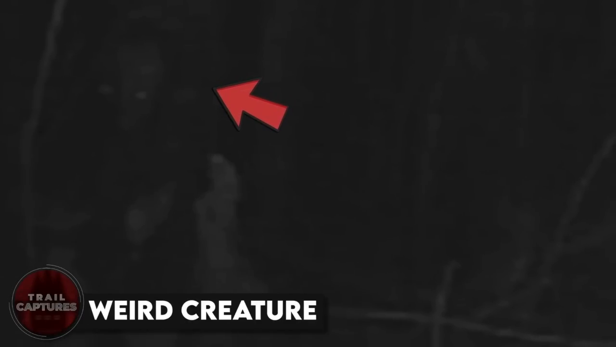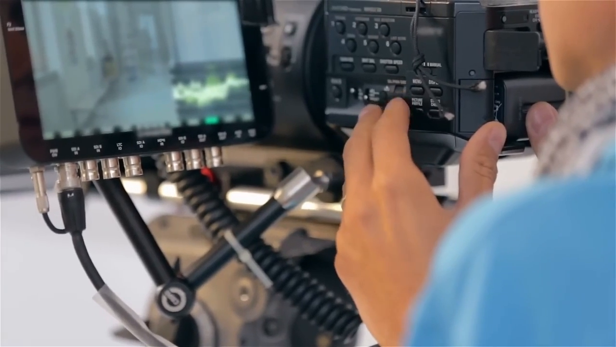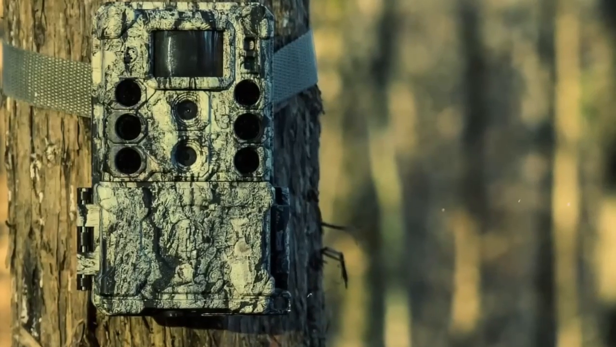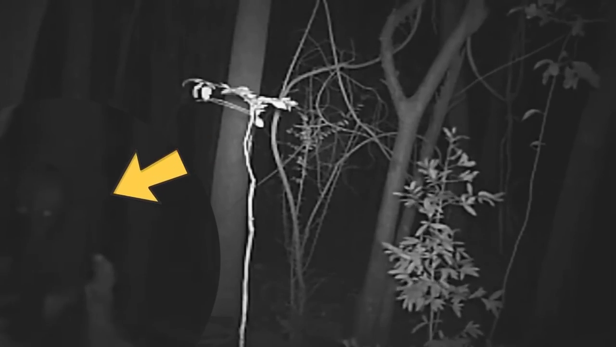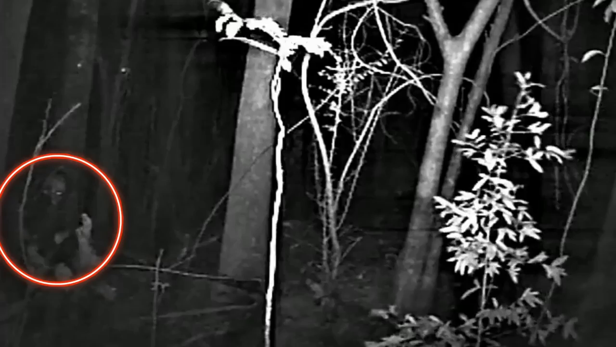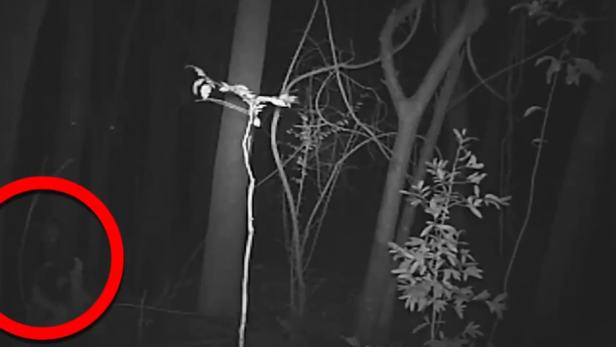Weird creature. In January 2013, a man reviewing footage from a trail camera left in the woods for several days made a disturbing discovery. He described the figure captured in the footage as an alien, although others speculate it may be a ghost or an unidentified creature. Initially, the figure appeared to be a distorted bush or an animal, but upon closer inspection, its unnaturally smooth movements and direct stare at the camera indicated that it was something abnormal. The figure resembled a woman, but with disproportionately large, flashing eyes and flowing hair. What do you guys think it was?